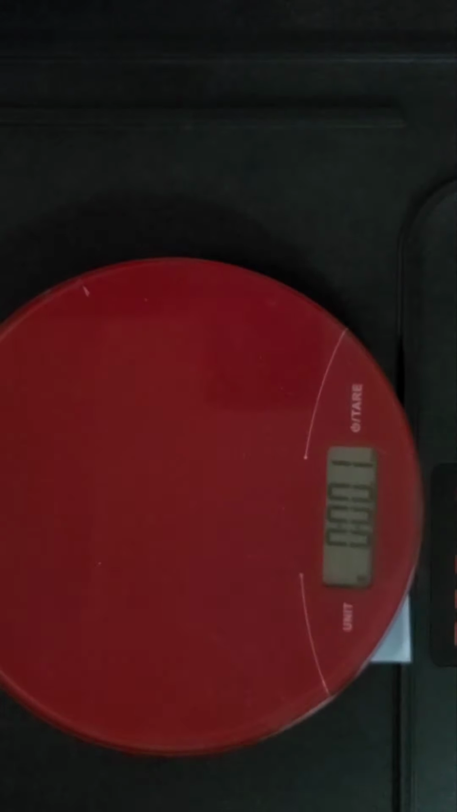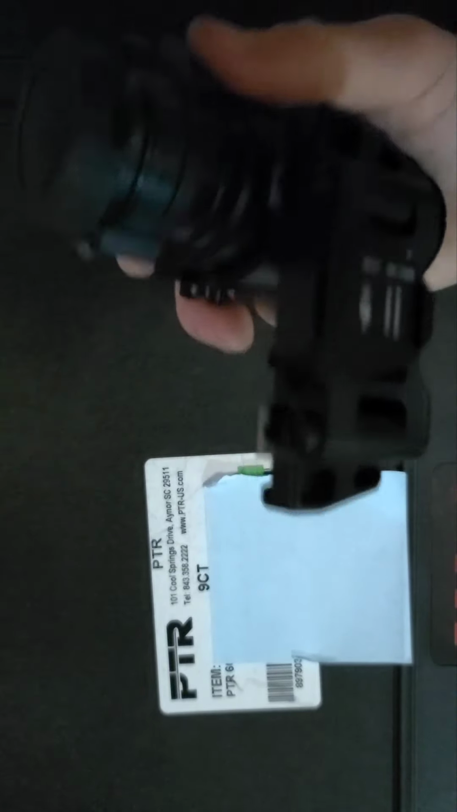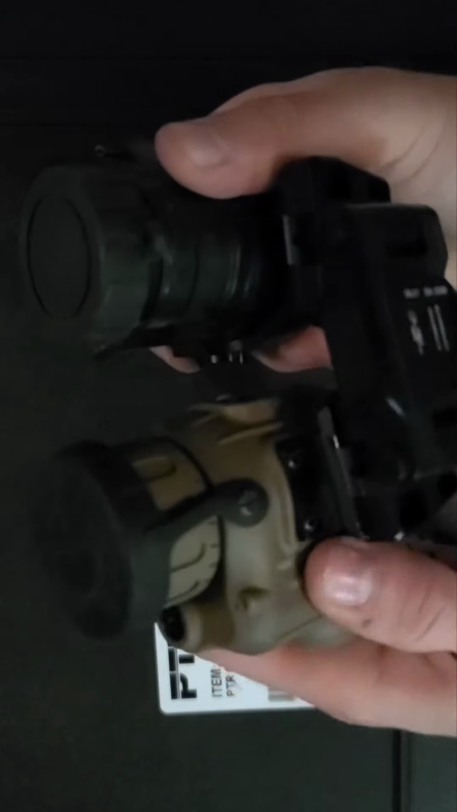Whenever you're using this in tandem, 4 ounces doesn't seem like much. But whenever you're keeping it fulcrumed on a mount, like with this, used as a bridge or by itself, that makes a large difference.